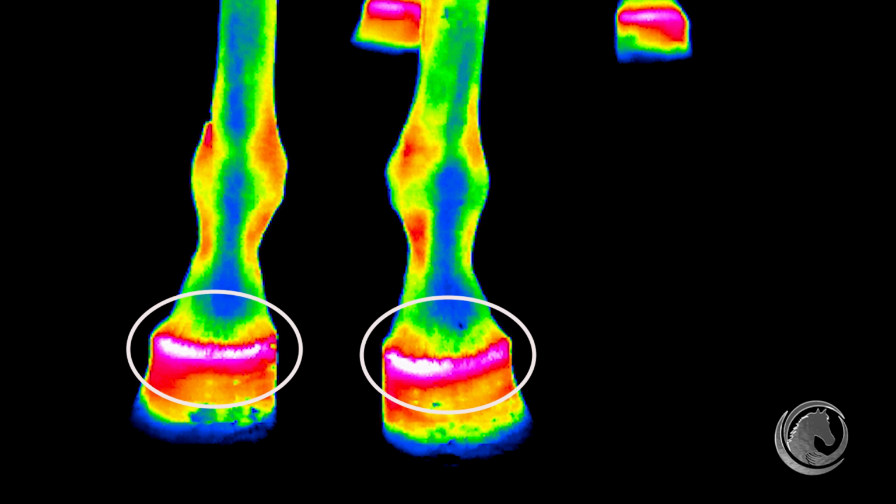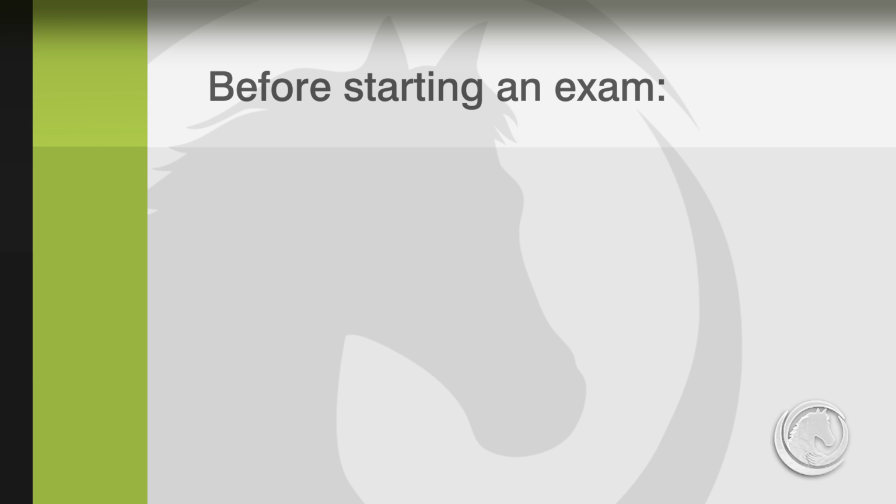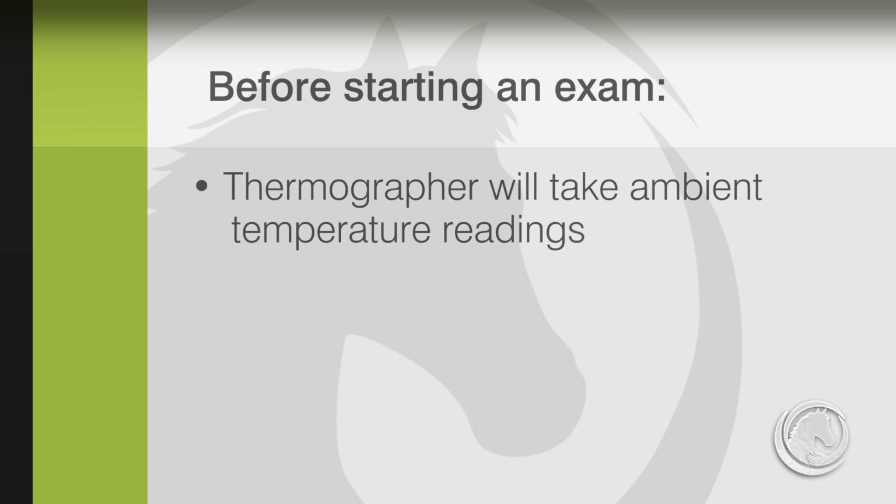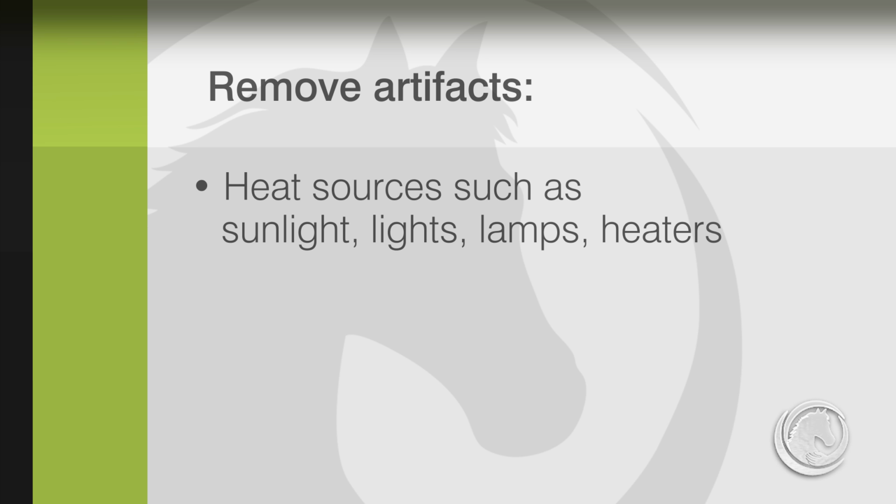Before conducting a thermographic scan, it's crucial to prepare the environment where the exam will be taking place. External environmental conditions have significant impact on body surface temperature distribution. Ideal ambient temperature for thermographic examination is about 68 degrees within a range of 53 up to 77 degrees. Artifacts like heat sources from sunlight, lamps, heaters should be definitely eliminated.